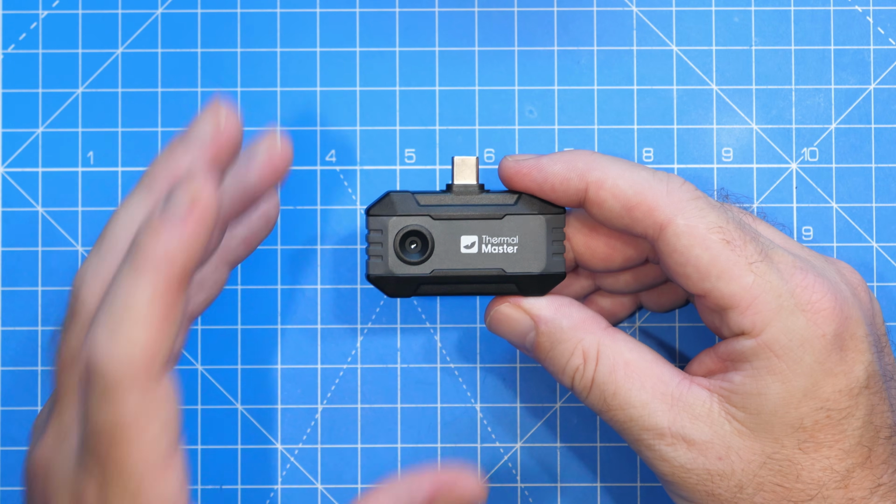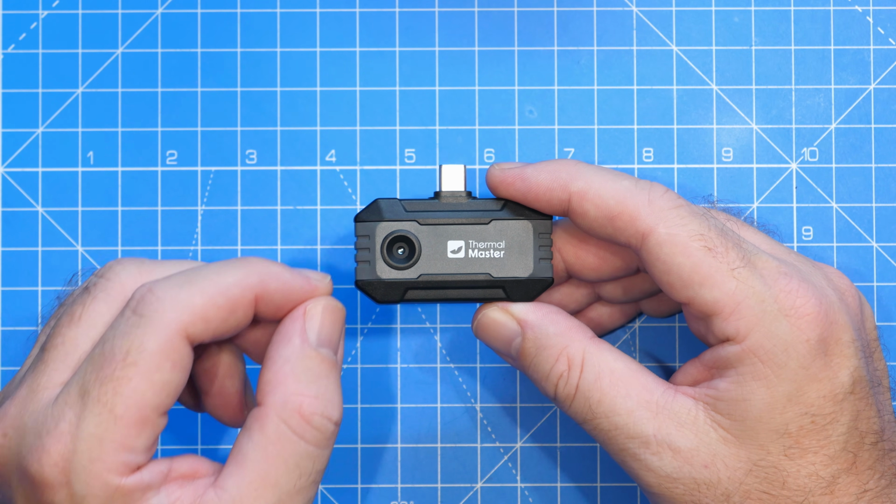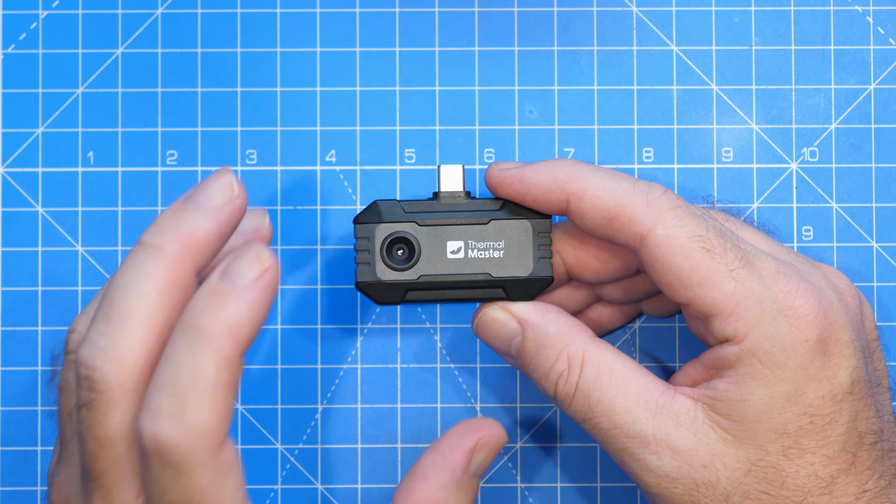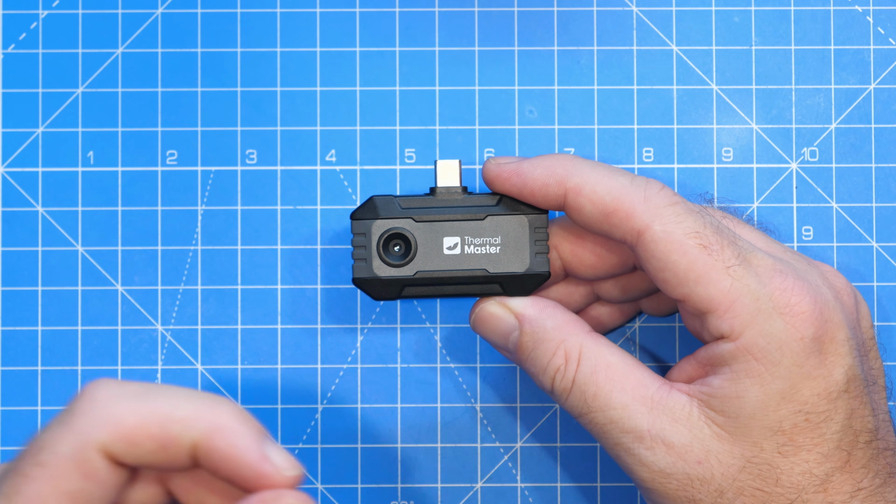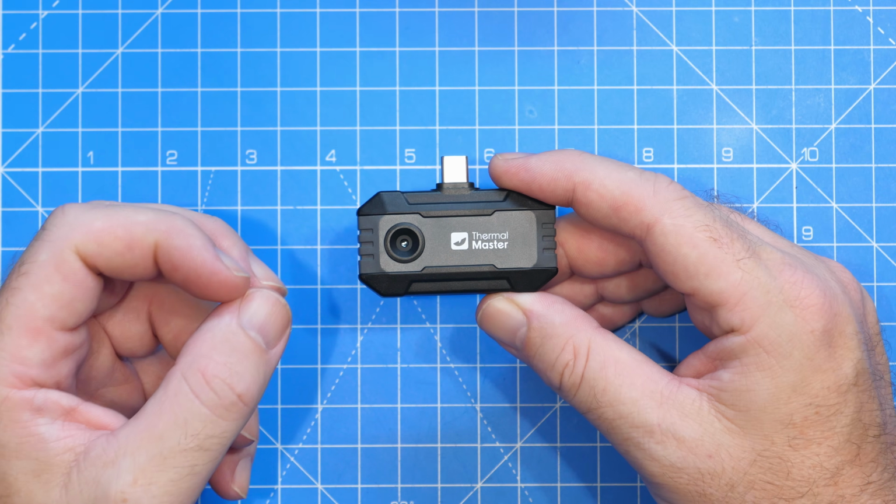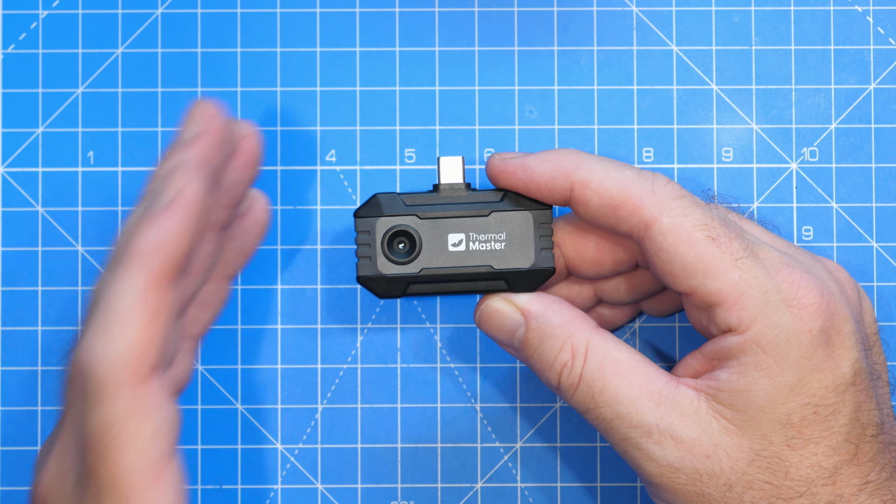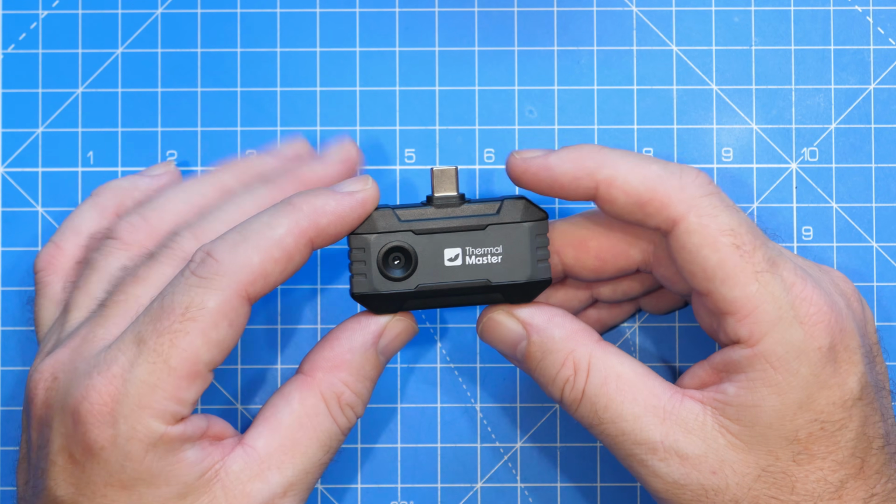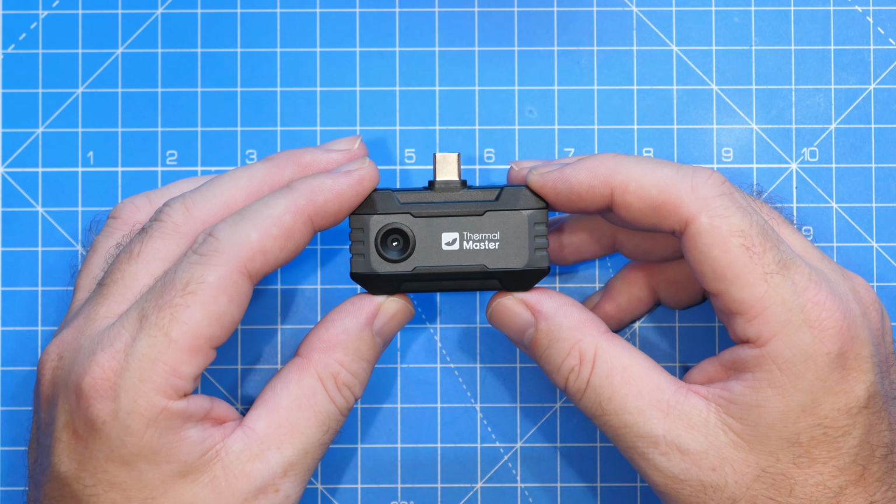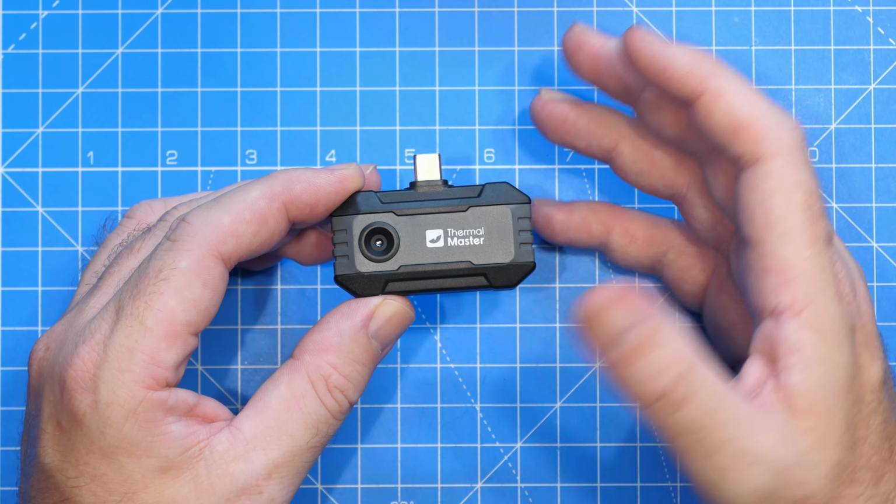When it comes to the main specification on this, it has a VOx detector with a resolution of 160 × 120 pixels at 12 micrometer. However, it also uses Thermalmaster's Super IR resolution feature, which will enhance that to 320 × 240 pixels. Don't just take that 160 × 120 and think, oh, it's not going to be any good. Look at the footage for yourself, which I will show you later, because I have found these cameras incredibly handy and versatile, even though they are using those lower resolution detectors.